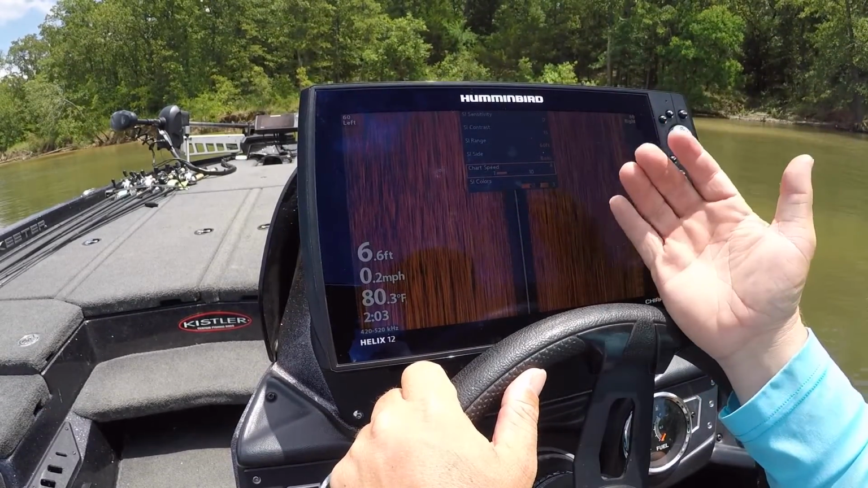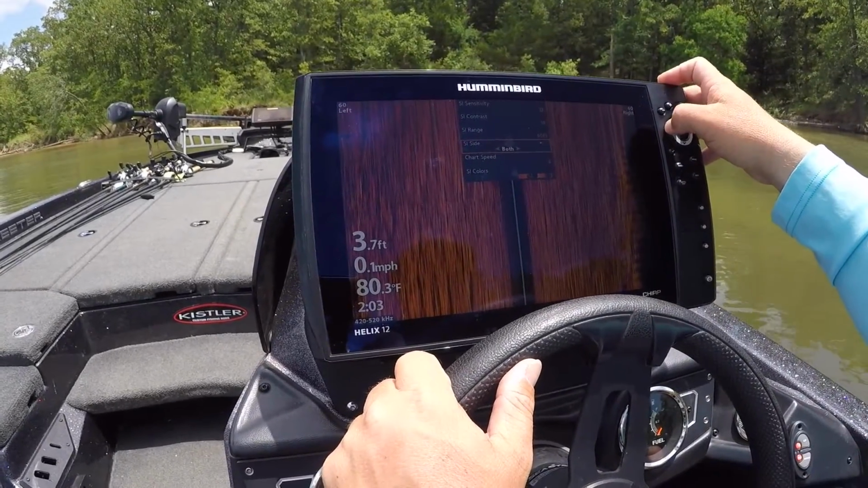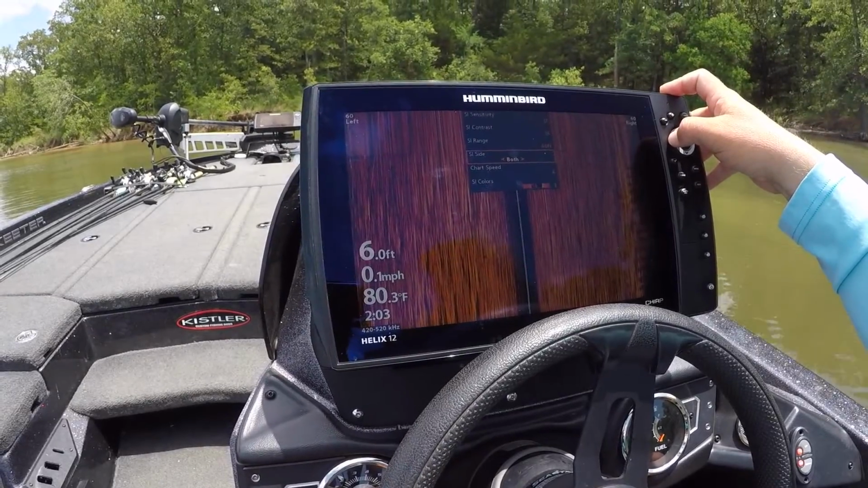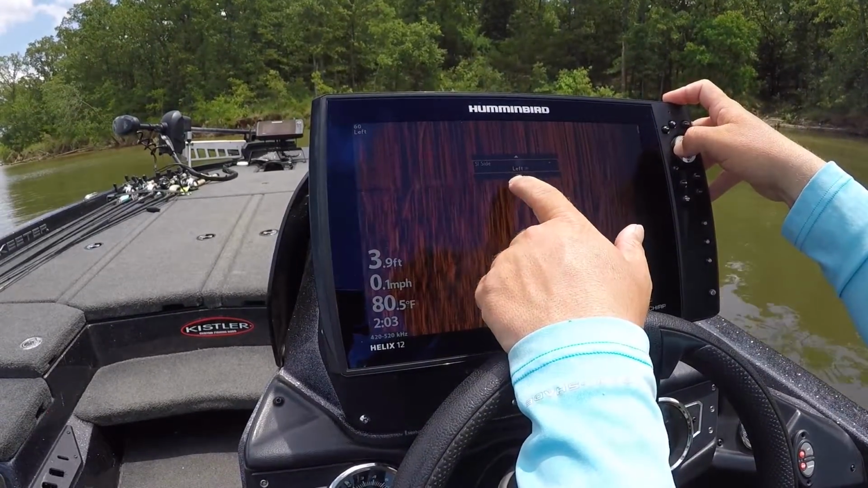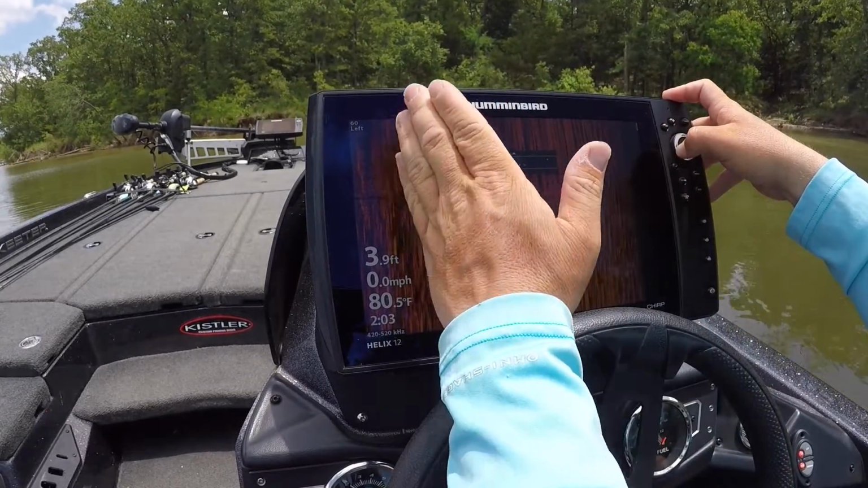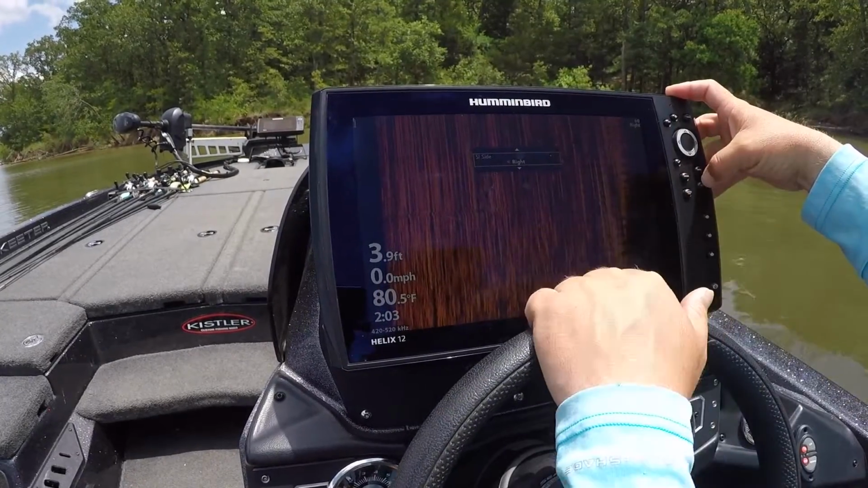Chart speed's 4. I'm keeping that because most of the time I'm idling at 4. Now, one pretty cool feature that this has: if let's say I'm going by a roadbed and I'm going to keep the bridge on my left, I have the ability to move over and just look at the full screen to the left, or I have the ability to go to the right and look at the full screen from here to the right, 60 feet.